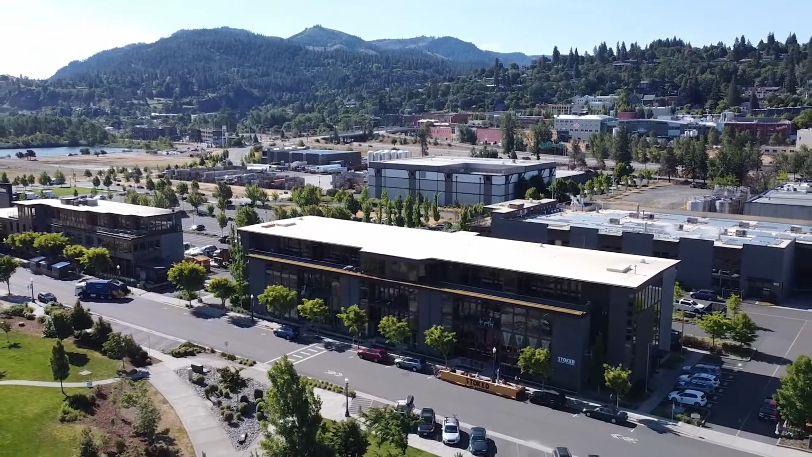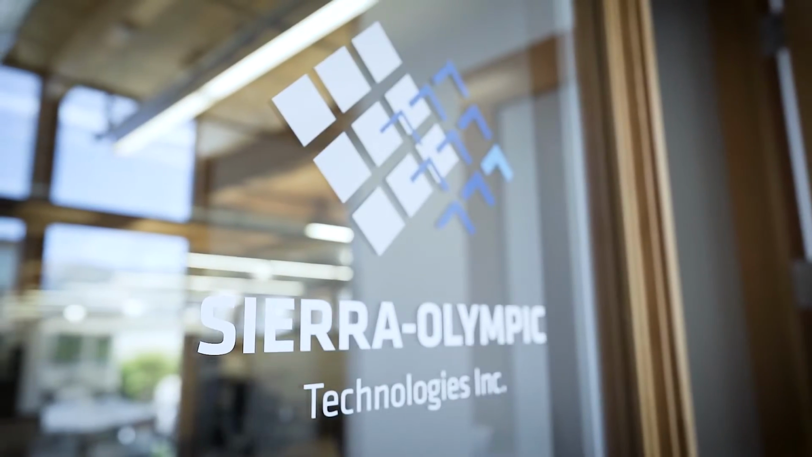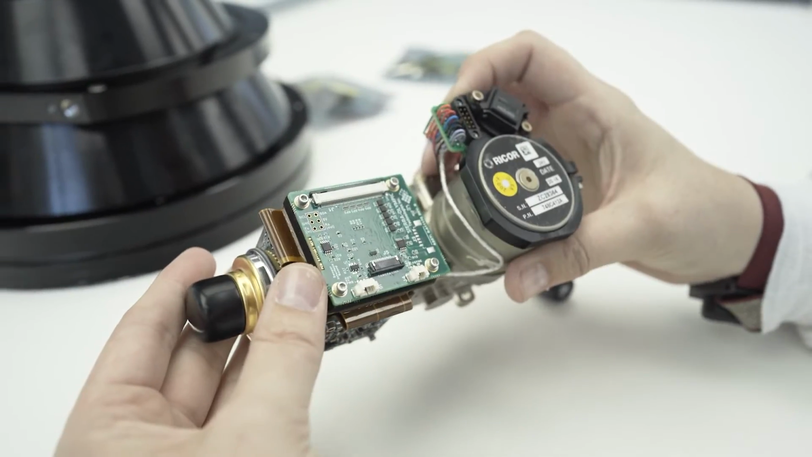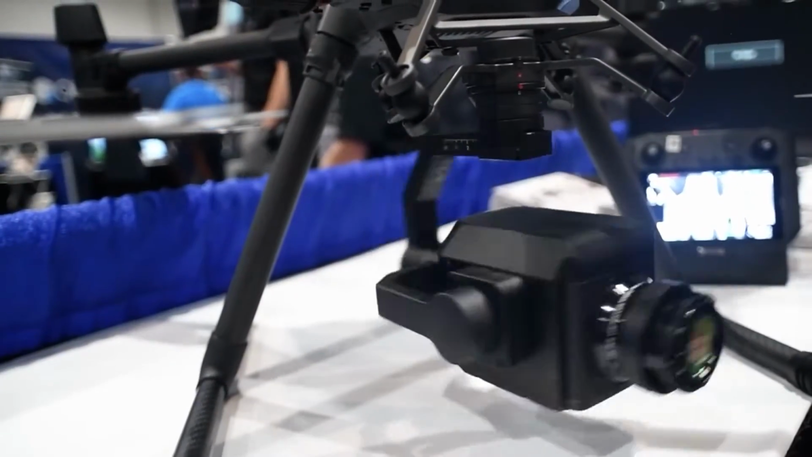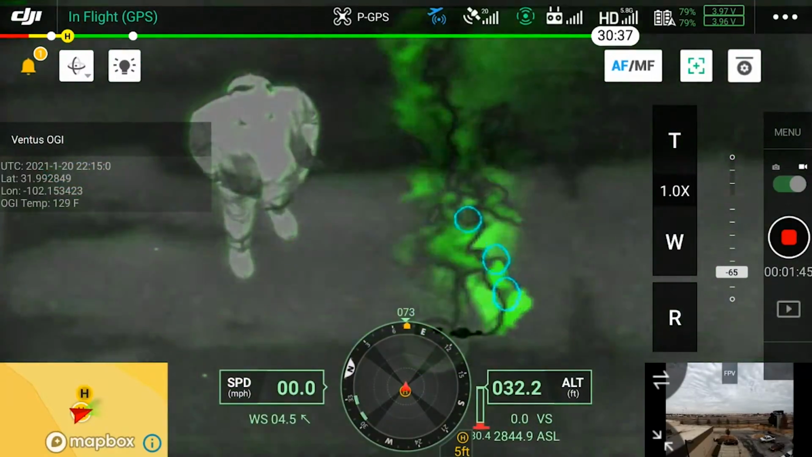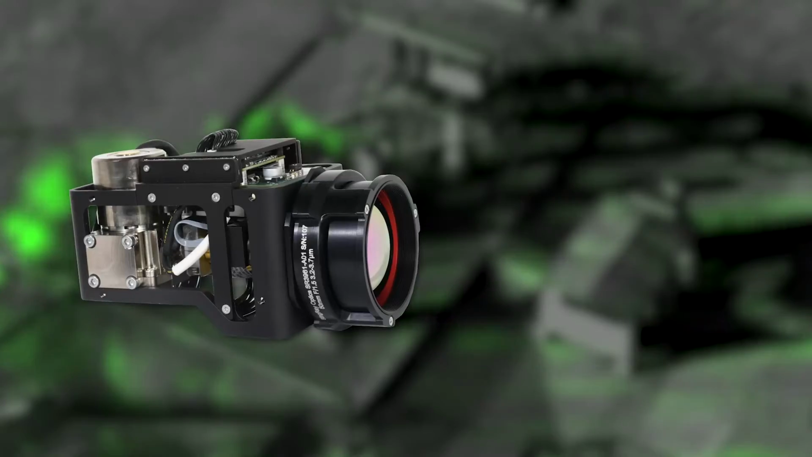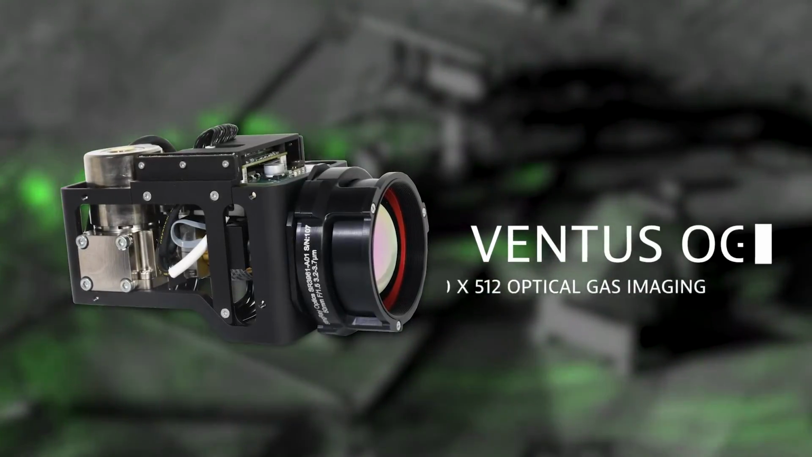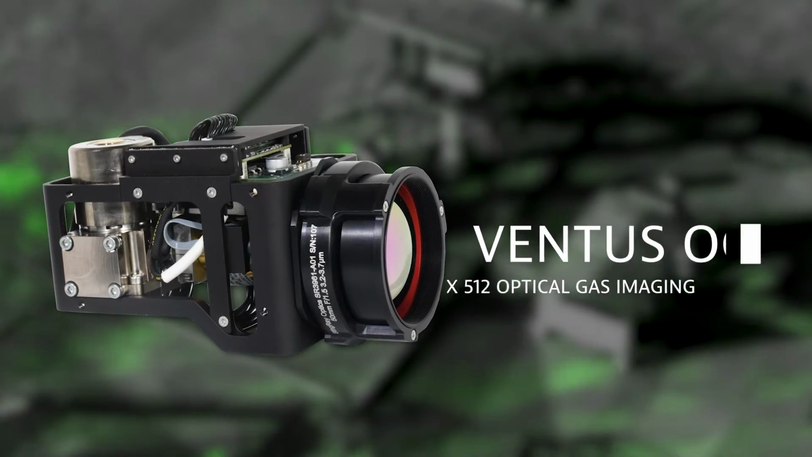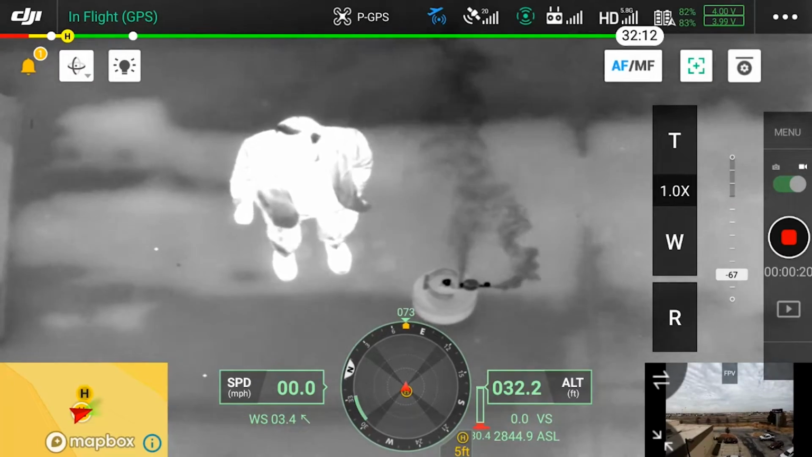Located in the picturesque town of Hood River, Oregon, Sierra-Olympia Technologies is an innovative company specializing in small but powerful infrared cameras. One of their most exciting products is a groundbreaking camera that visualizes hydrocarbon gases, including methane, butane, and propane. The camera, called Ventus OGI, is compact and light enough to integrate into a small drone and sensitive enough to pinpoint even small leaks from moderate distances.